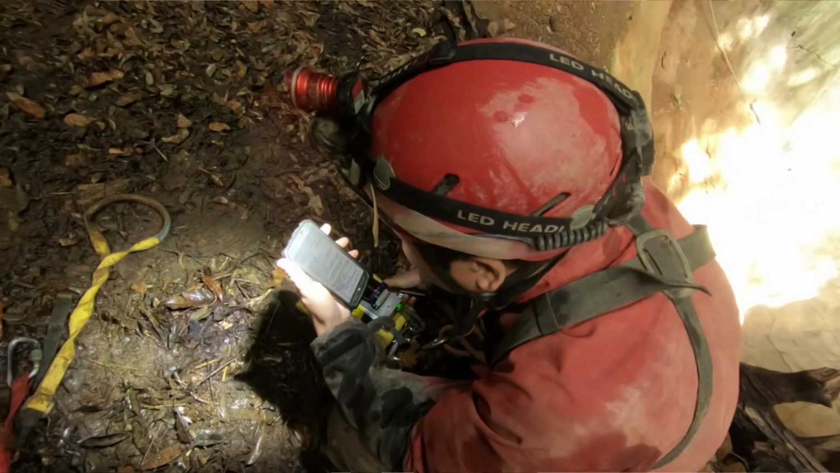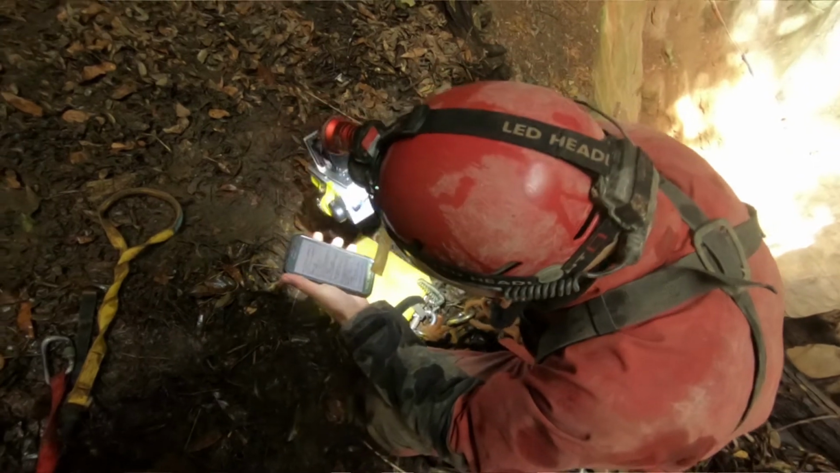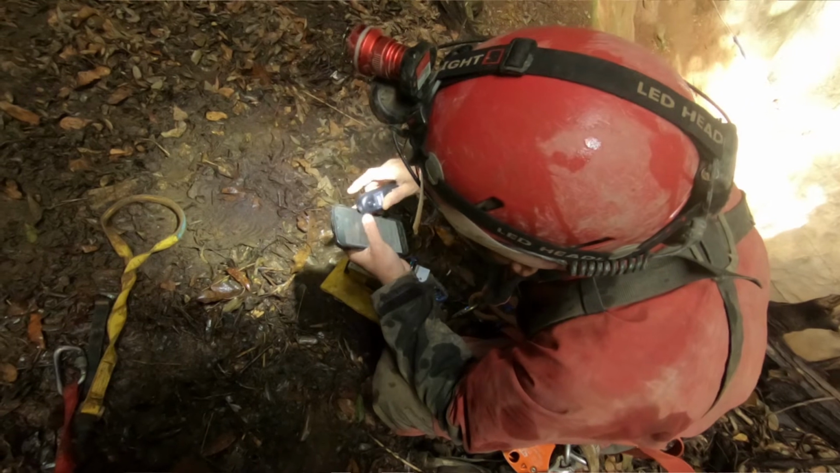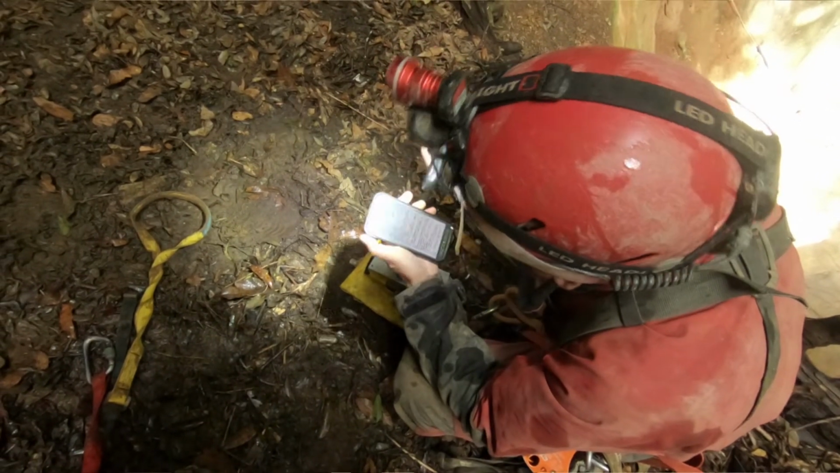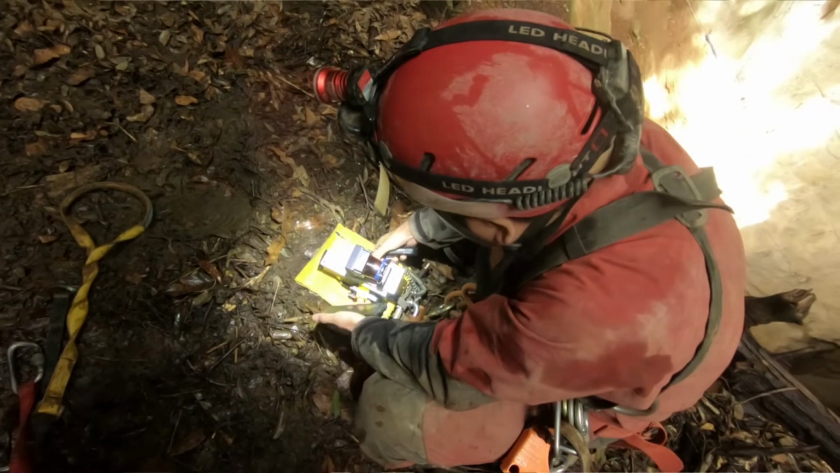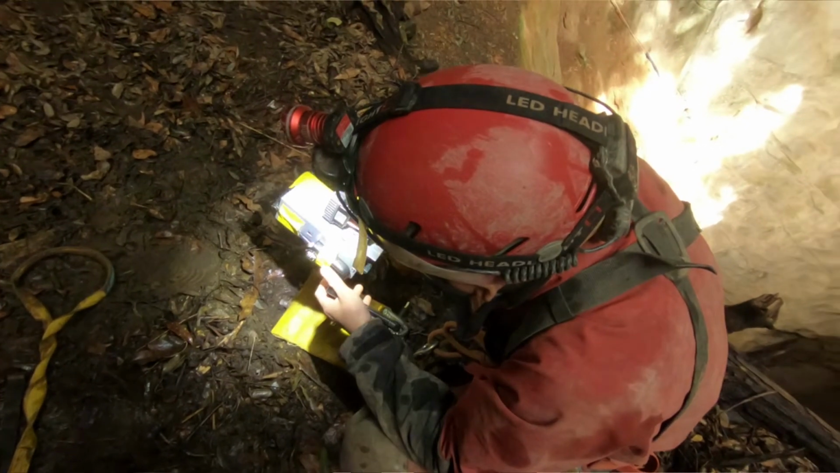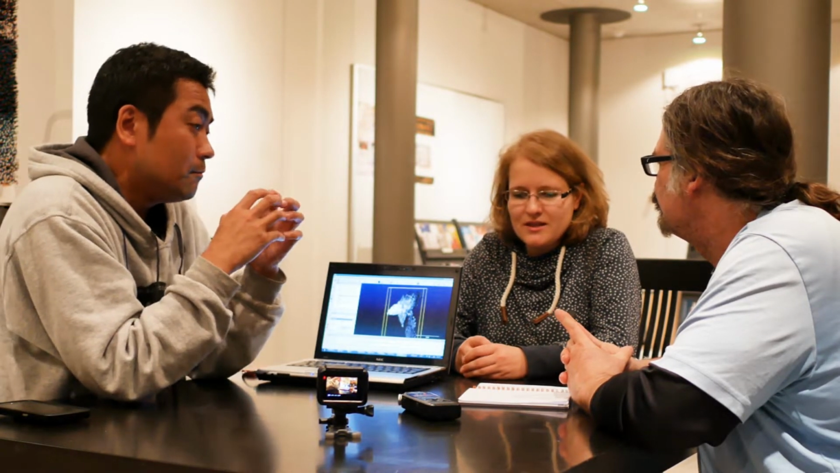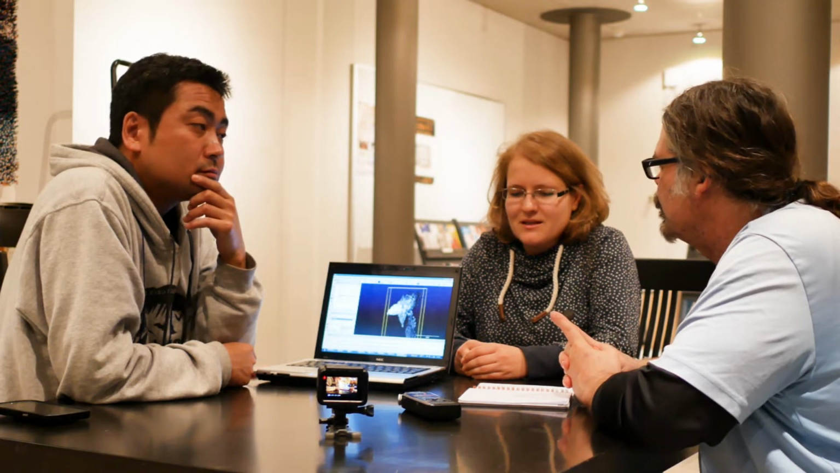So usually they use Faro, F-A-R-O, yes. But because it's a very expensive equipment, usually it's only the researchers that bring it to the cave and use it.